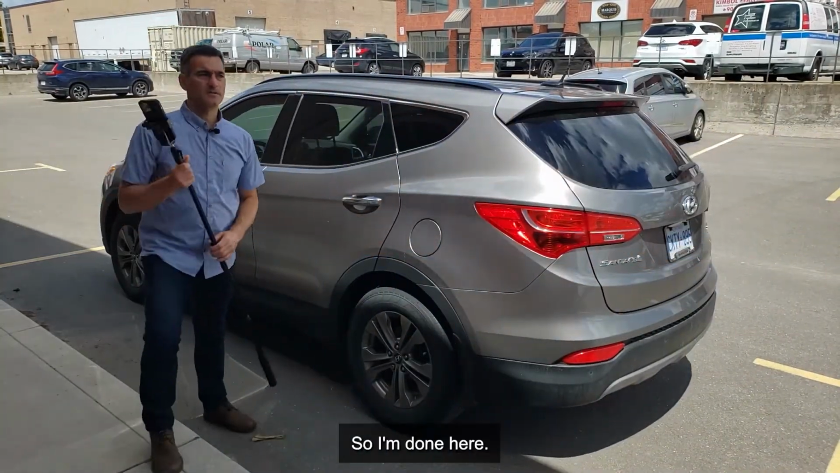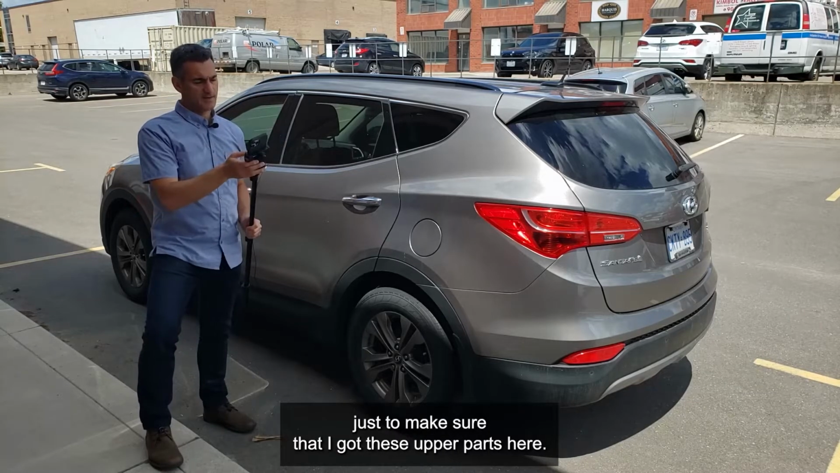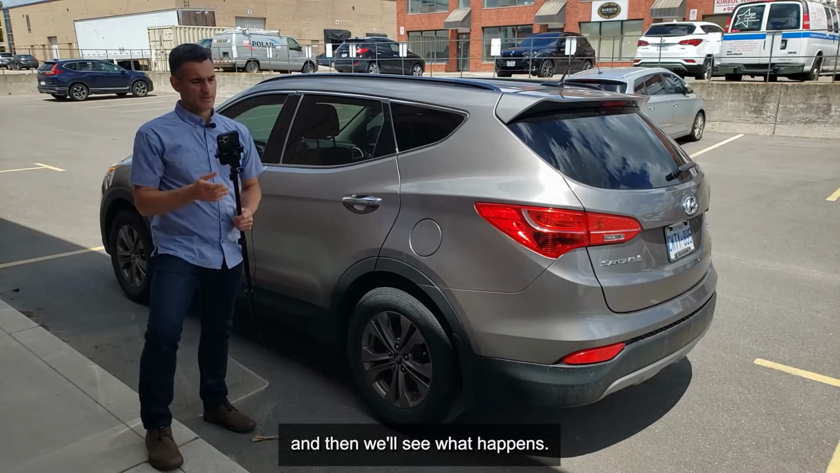Okay, so I'm done here, and I did 3 loops, and I just did an extra pass in those areas just to make sure that I got these upper parts here. So I'm going to go ahead and start processing this on the cloud, and then we'll see what happens.